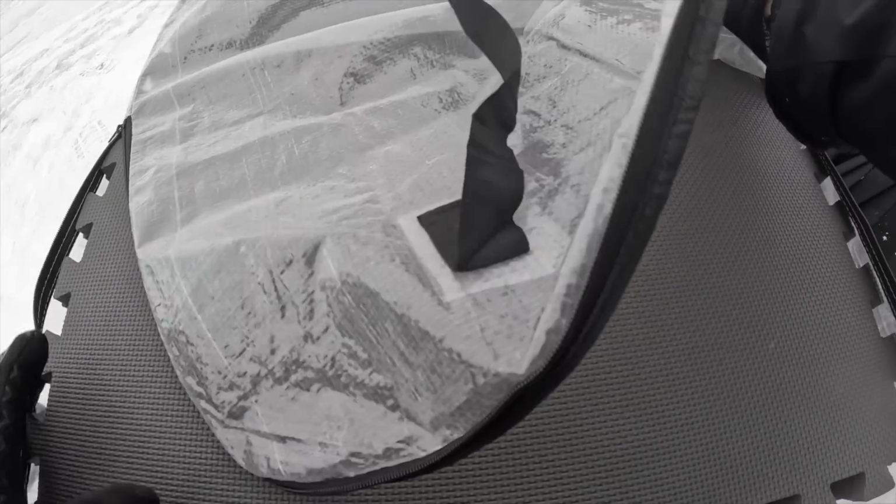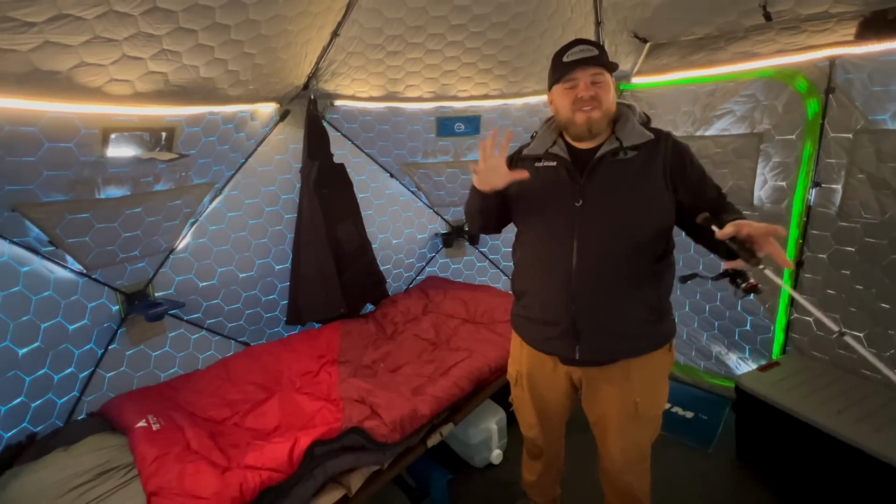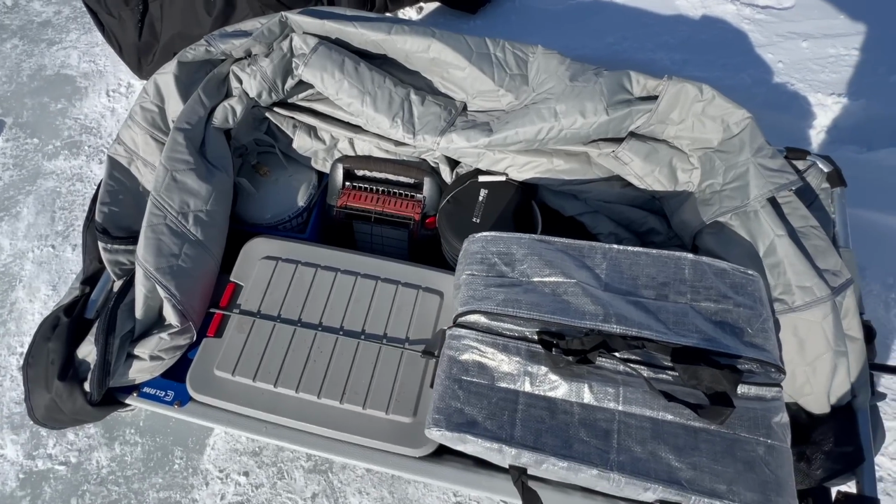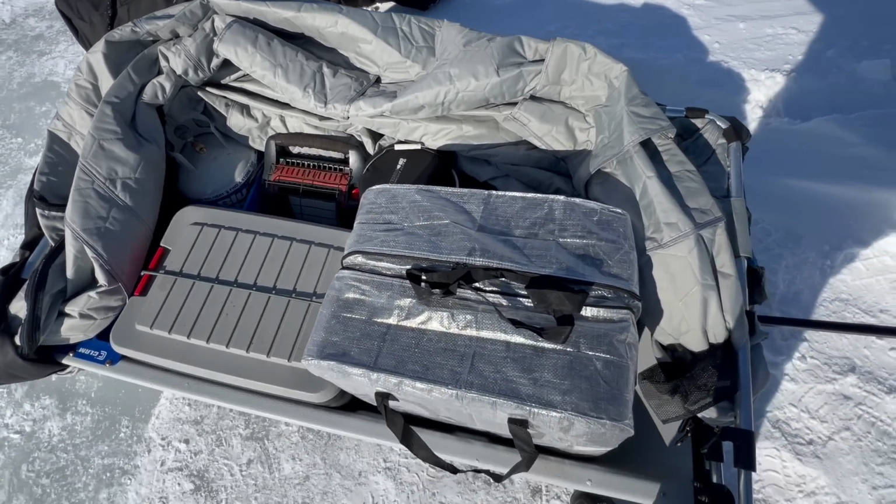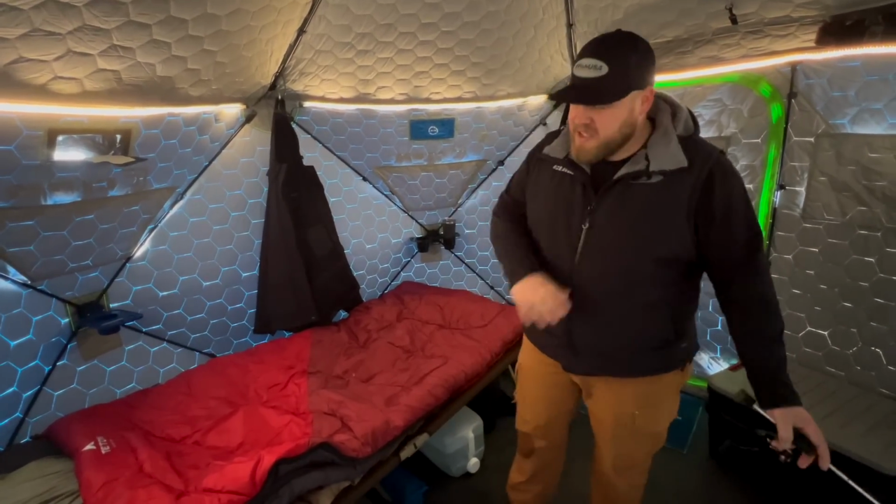If they last a season, great, because they just fit perfectly in there. And I'm able to pack all of this stuff up and fit in my X200 with the seats out, so I didn't have to daisy chain and tow 2 sleds. All of this stuff fits in there, which is pretty crazy. But so that's the floor system.